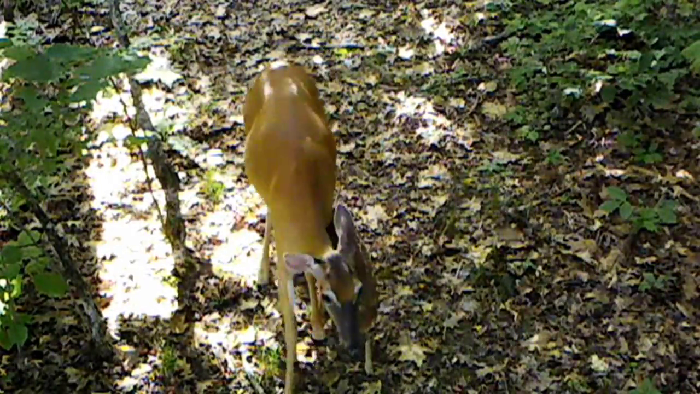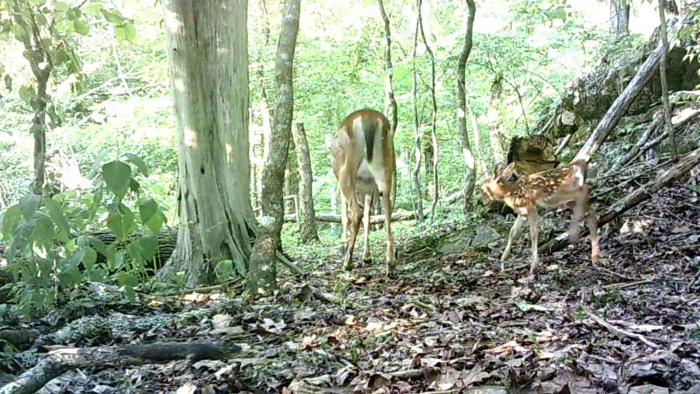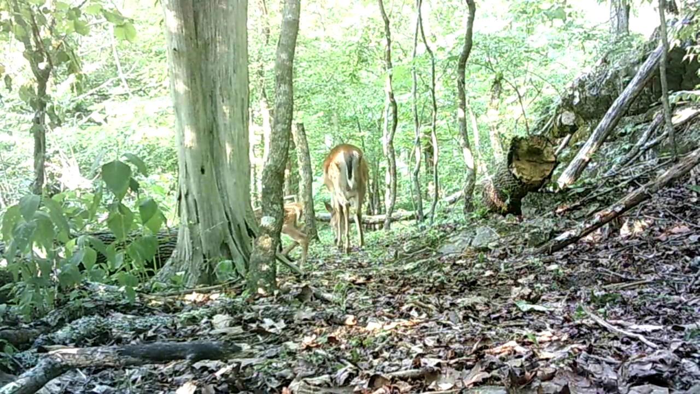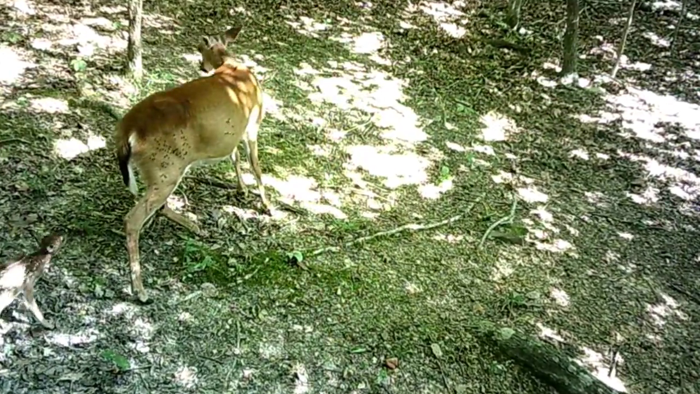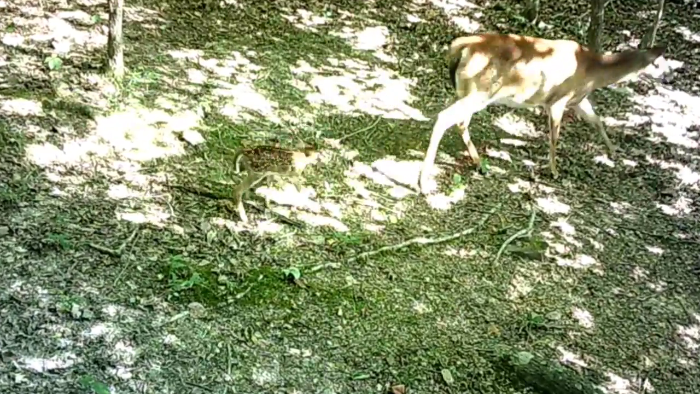Well, I did manage to get some good pictures of some fawns this week. There's Mommy and her little baby. Here's another good clip on the ridge. Ain't filmed no twins yet. Beautiful little animals.